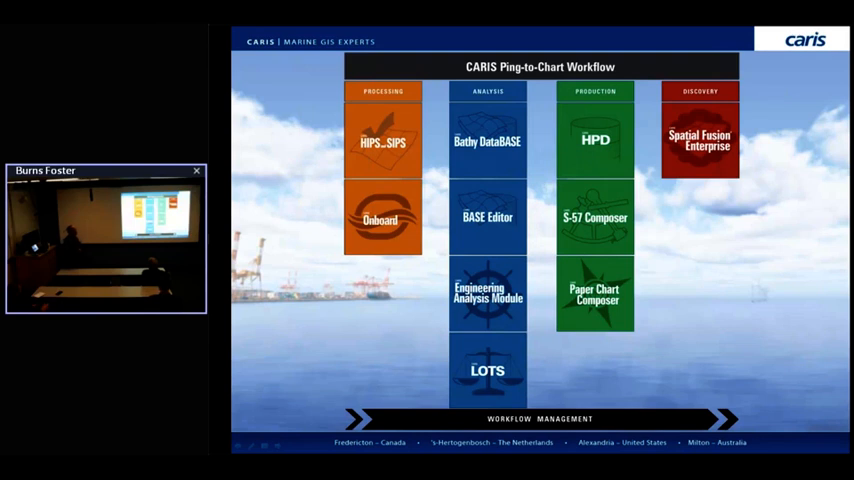Of course, spatial fusion. Sorry, I forgot to mention on the web side. So that's our web enabling technology.